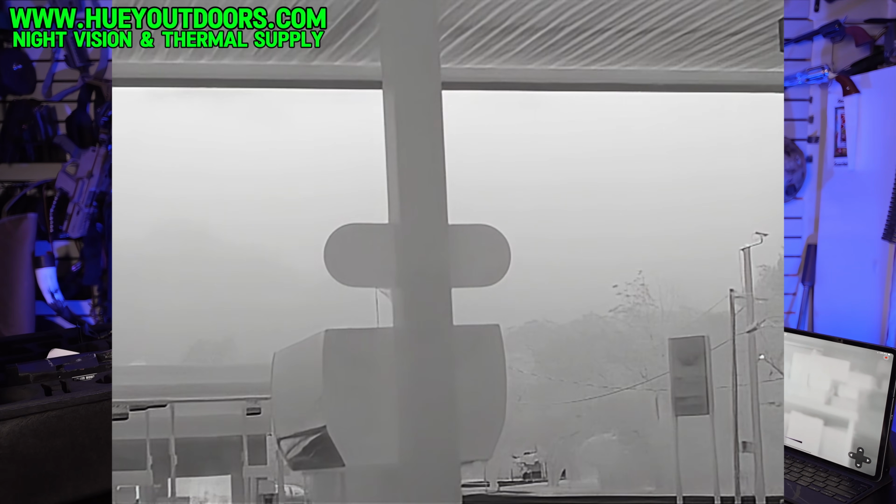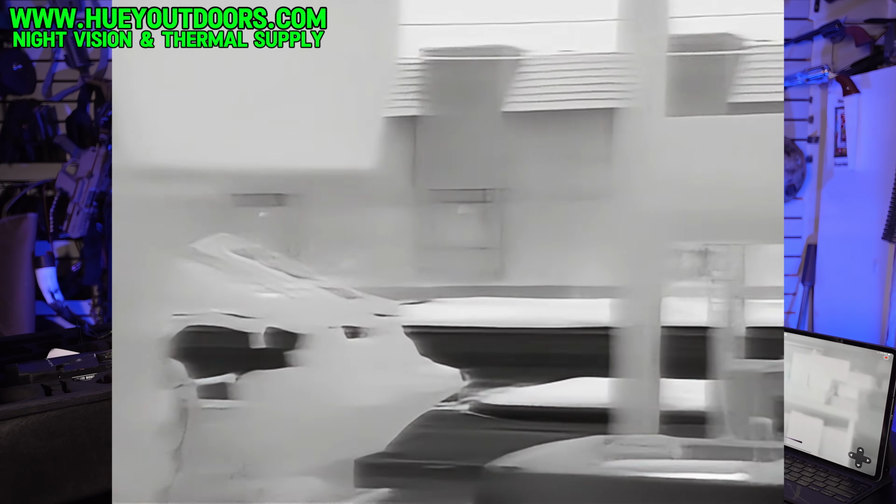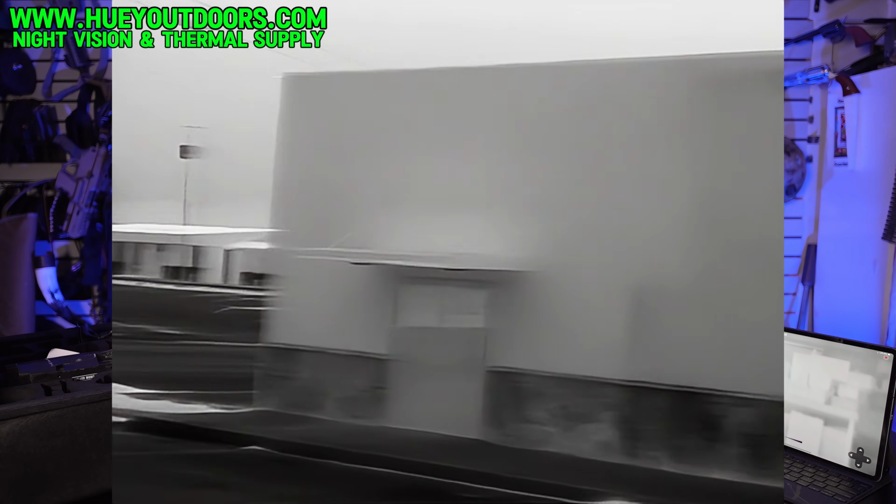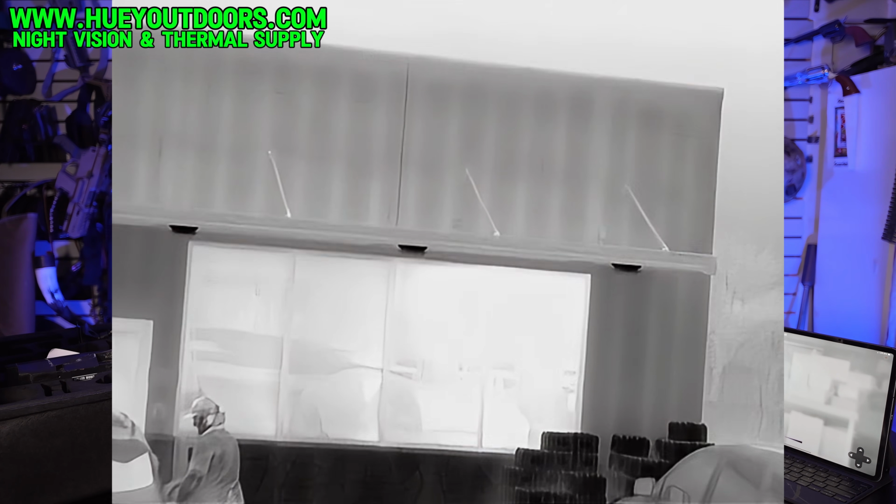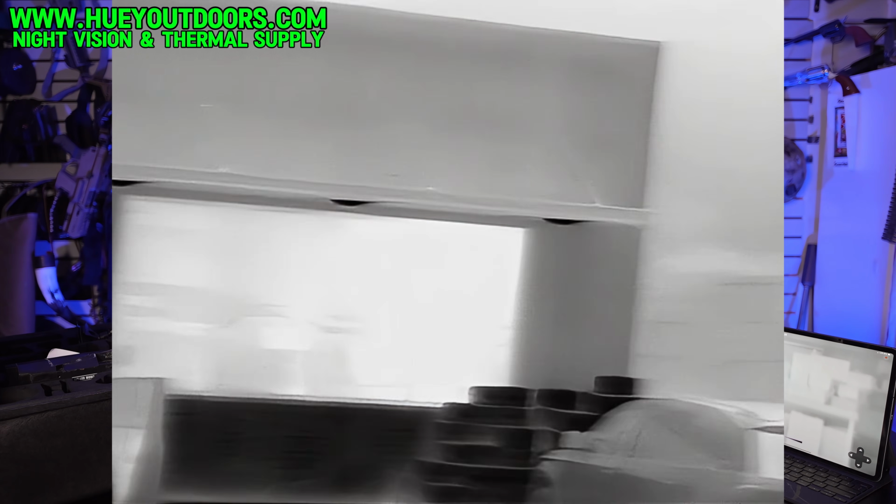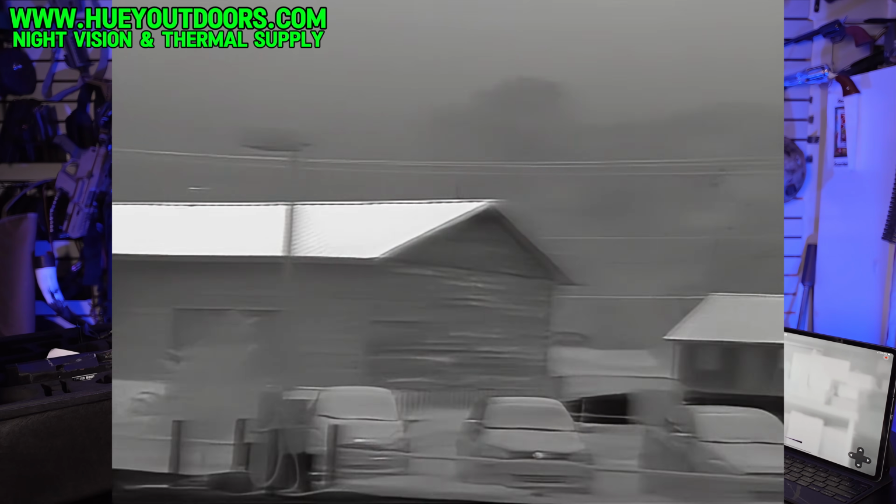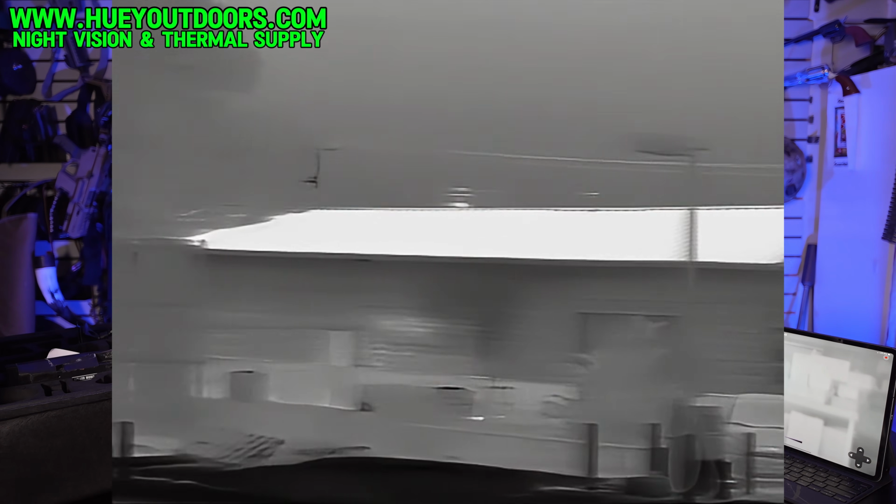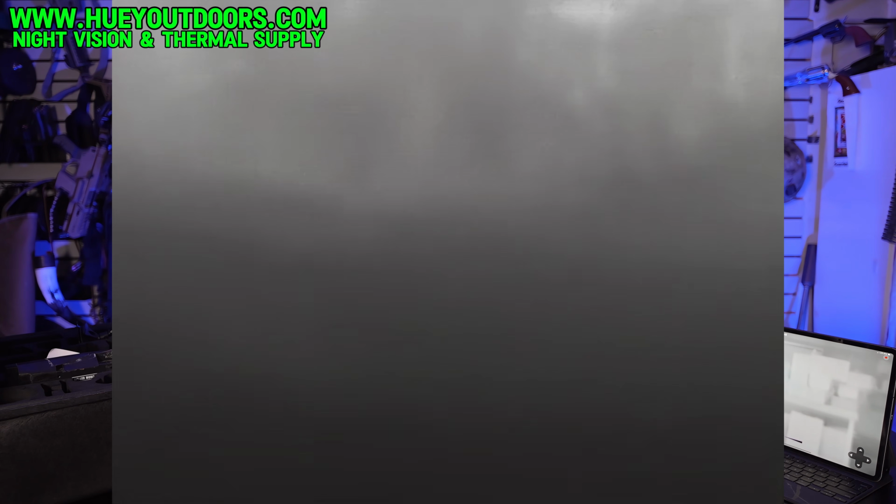heavy fog, you can't see very far with your headlights. This cuts through it. I can turn it on and see through rain and fog. There was a time where I was driving the backwoods of East Texas at 2 o'clock in the morning. A guy was out on a 10-speed wearing all black, no reflectors. It was foggy. I spotted him with this. He was in the middle of the road, riding away from me. I couldn't see him. He didn't exist to my eyes or in the headlights. I saw him well over 100 yards away.